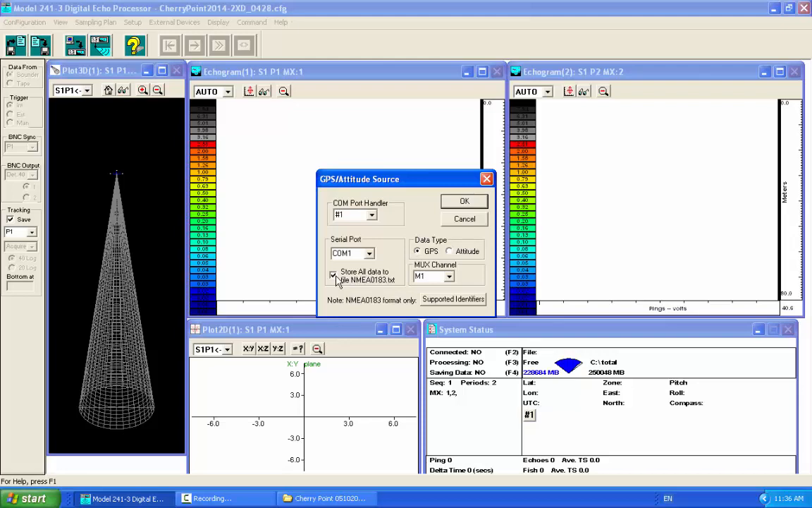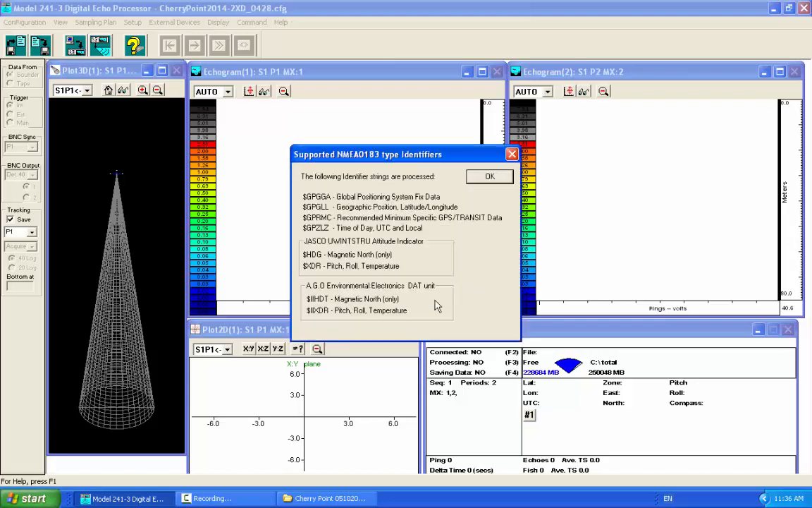Not really all that useful for anything we want to do, but the ability's there. And then this gives the ID of what Dave currently supports as external instruments, and if Andrew could speak to this, but just the different identifiers, and there's a lot more of them, I'm sure, but those are standard ones that you normally get in NMEA.